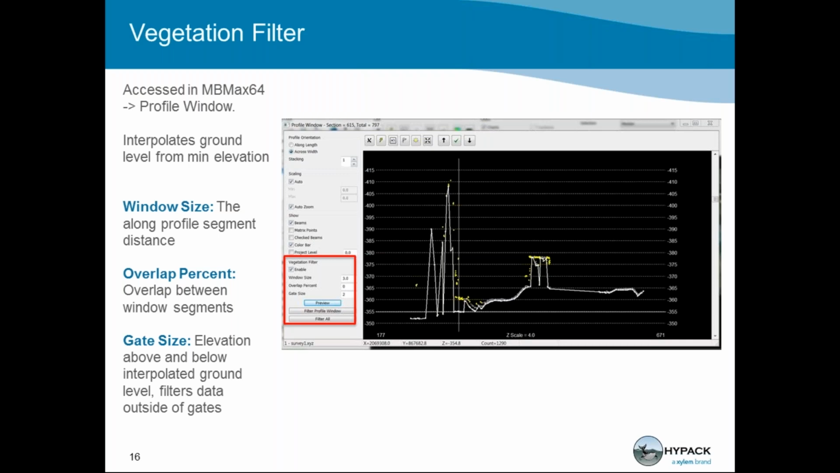Here is our vegetation filter. Now, this vegetation filter is accessed through the profile window. You just have to check enable vegetation filter and this dialog box will open for you. So the vegetation filter differentiates between ground level and potential vegetation by recording the minimum elevation and then interpreting that